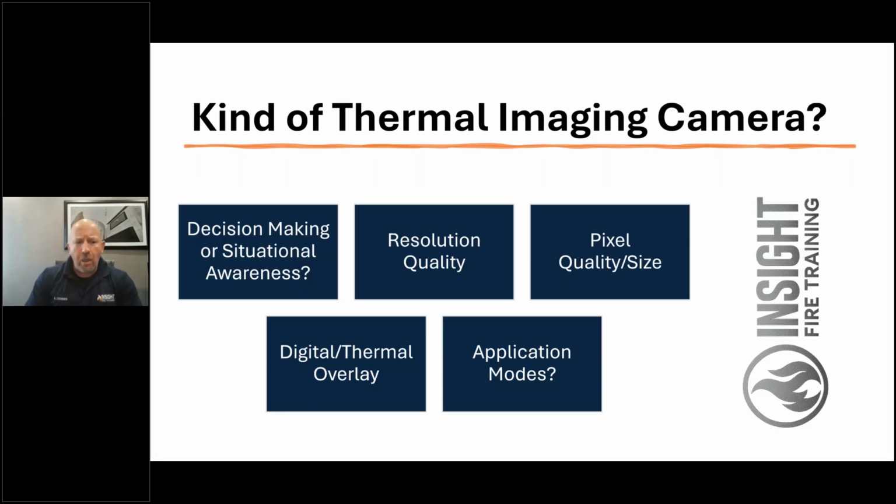Is it decision making, or is it a lower resolution, slower frame rate situational awareness camera? You will not see as well with that. What is the resolution quality? You may have a 320 by 240 resolution camera, which is recommended by NFPA, but if it's 20 years old, my 20-year-old cell phone didn't take the pictures that my iPhone 16 does. You need to understand it needs to be up to date resolution, which gives you better pixel quality.